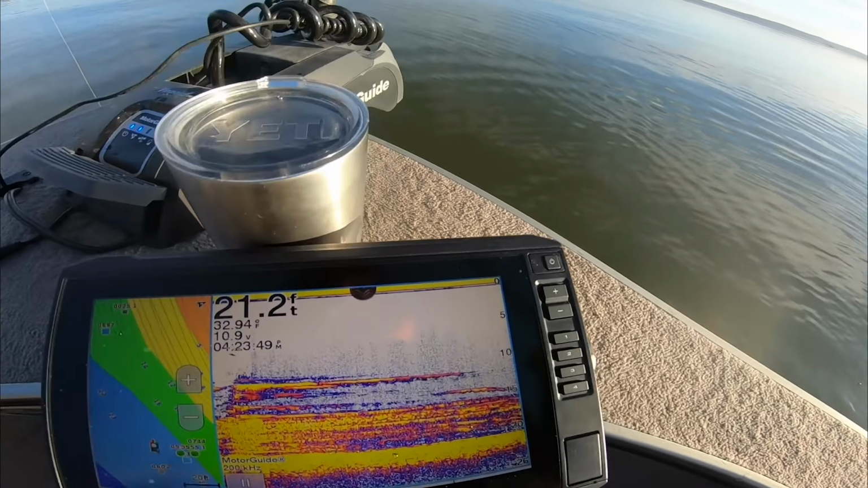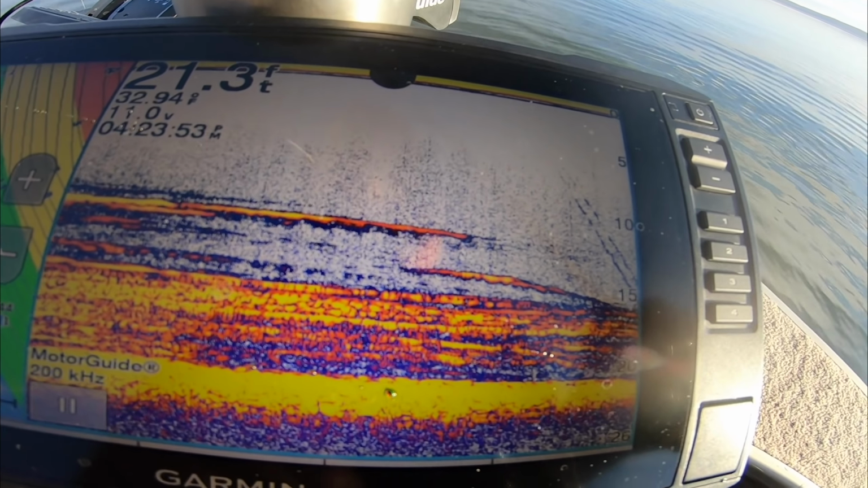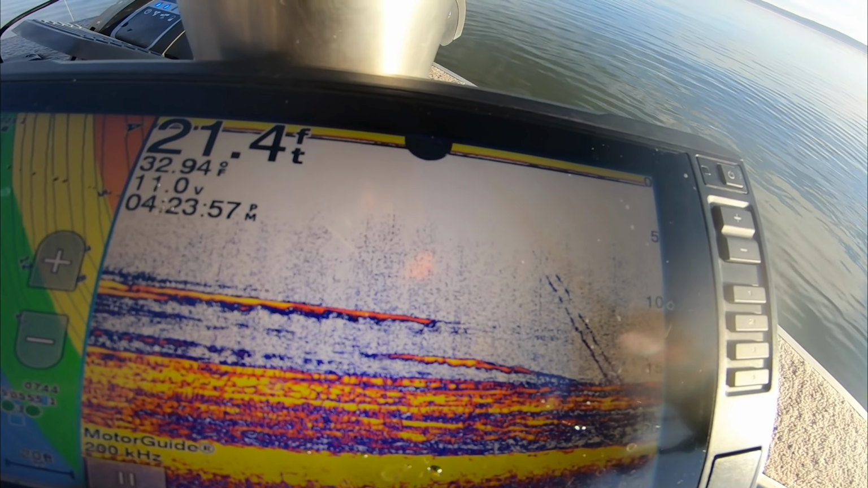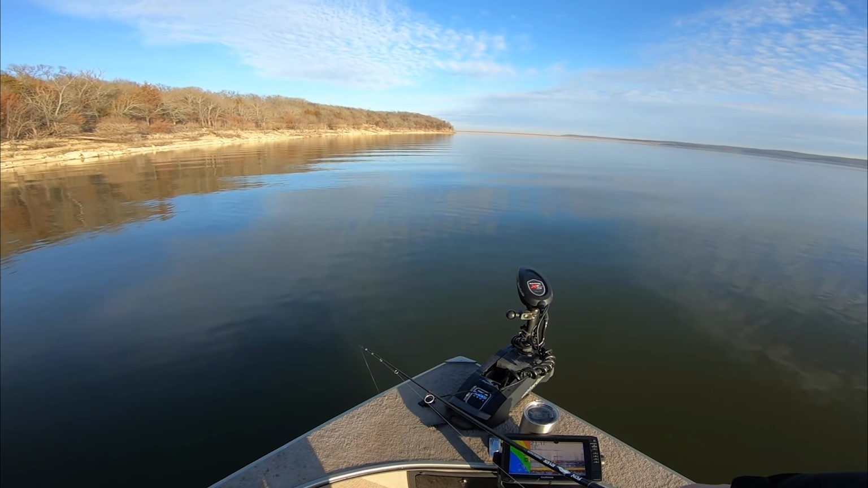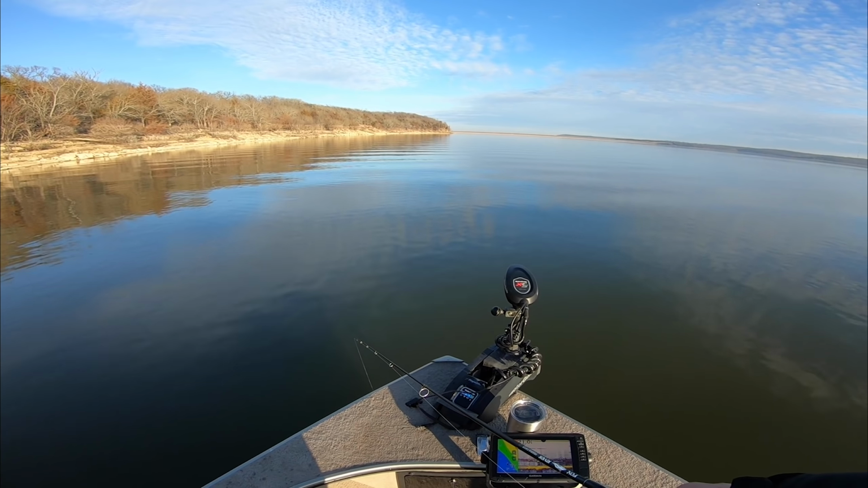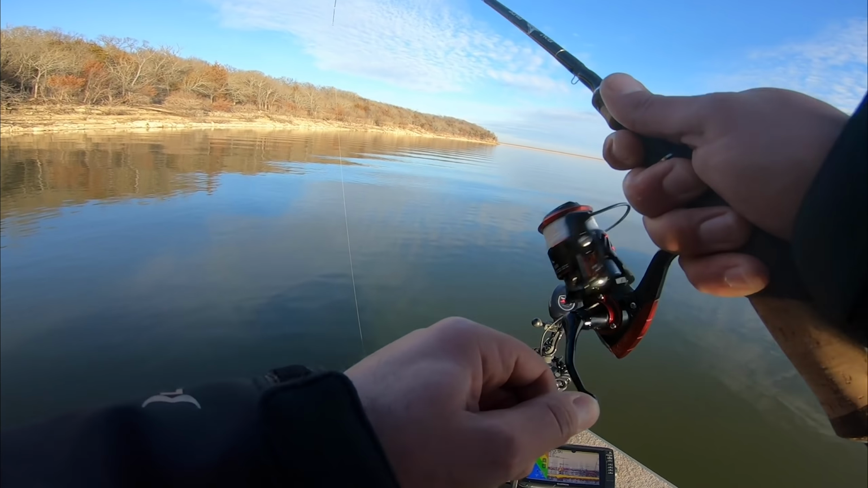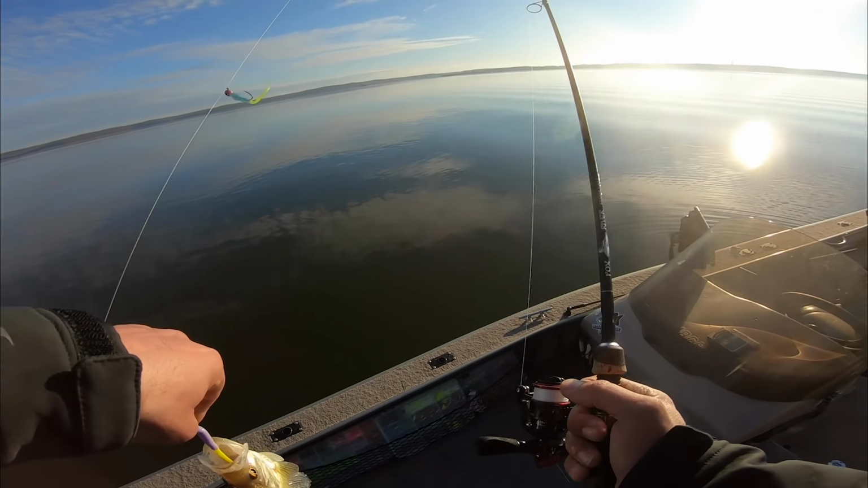So again, that's what we're fishing. You can see the fish on top of the brush. There go my jigs right down to them. Just fishing suspended fish right off of the brush. Pretty fun. Boop, fish on. Another keeper. Oh yeah, nice fish. Nice fish, man. This is just awesome.